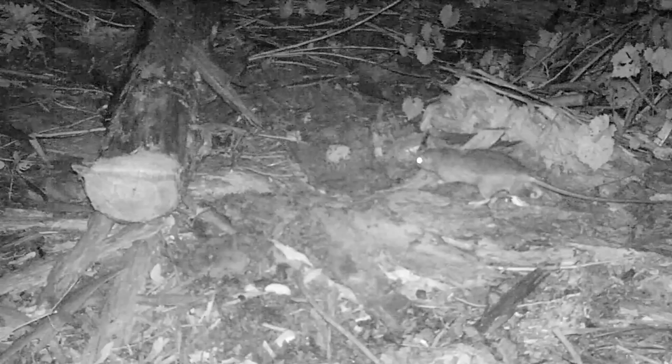Armadillos were frequent visitors. But interestingly, they showed no interest in the cat food. On this third night, you can see the cat food is on a piece of bark. And the first arrival is a big wood rat.